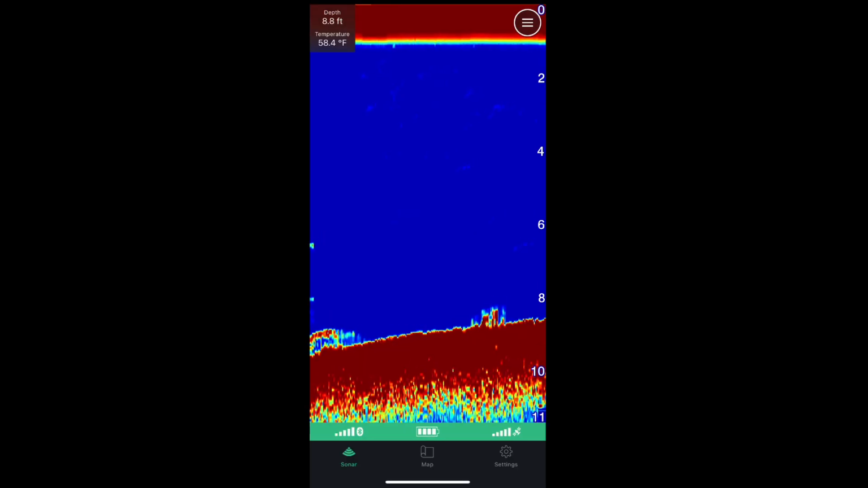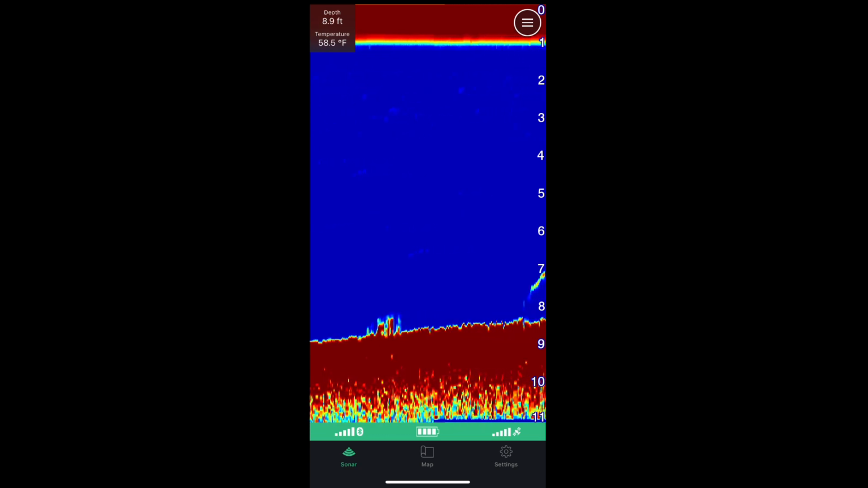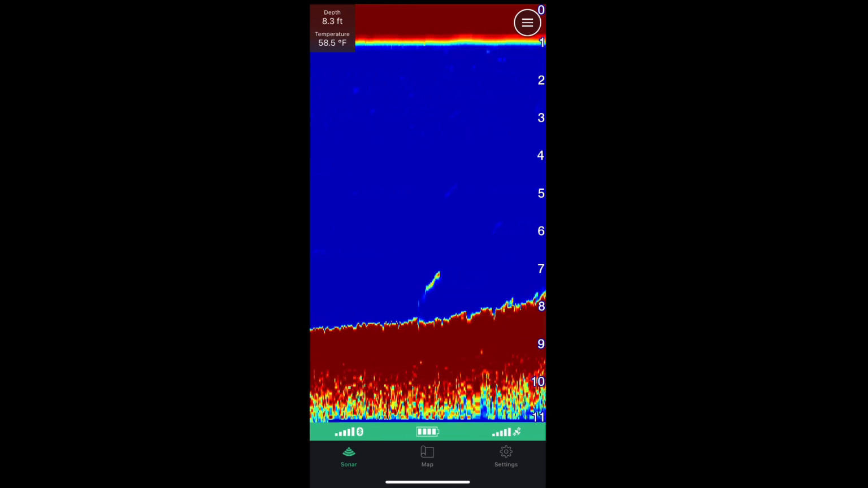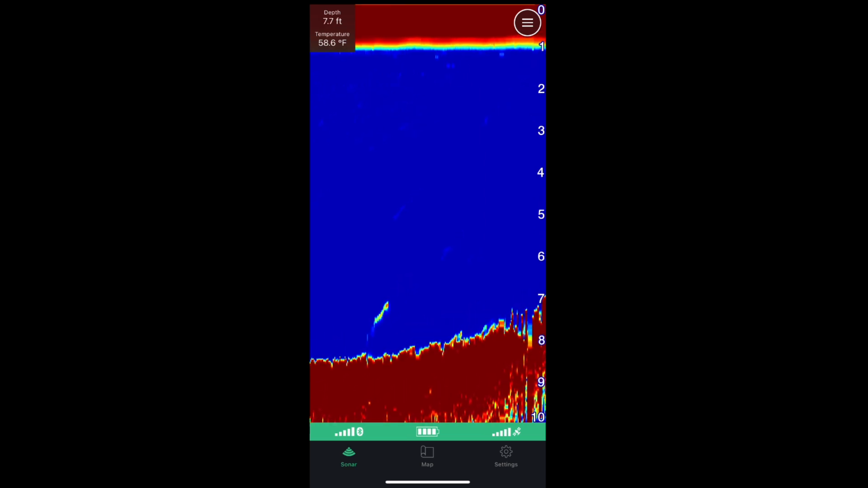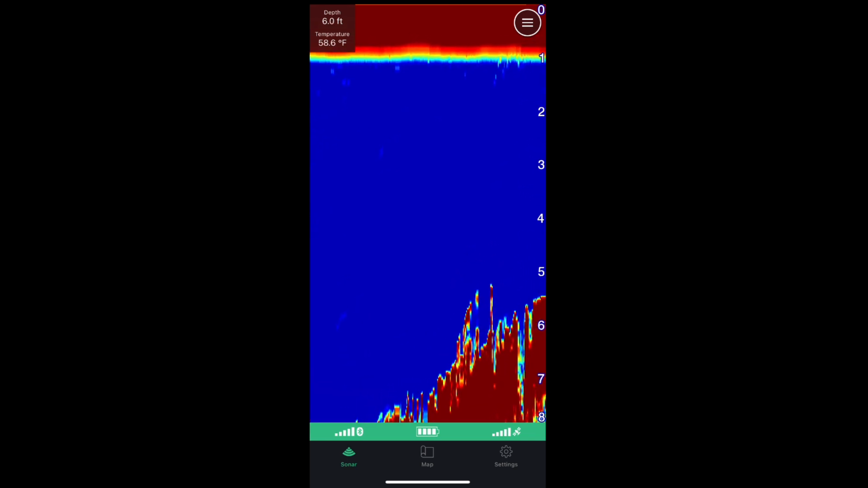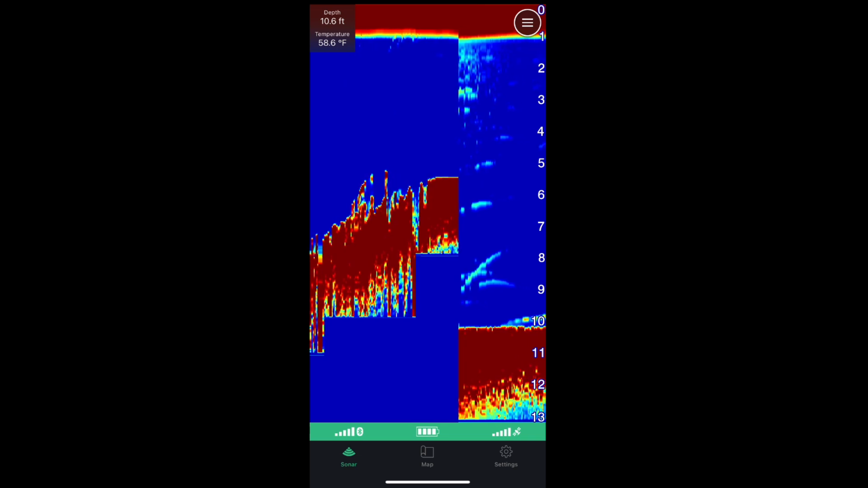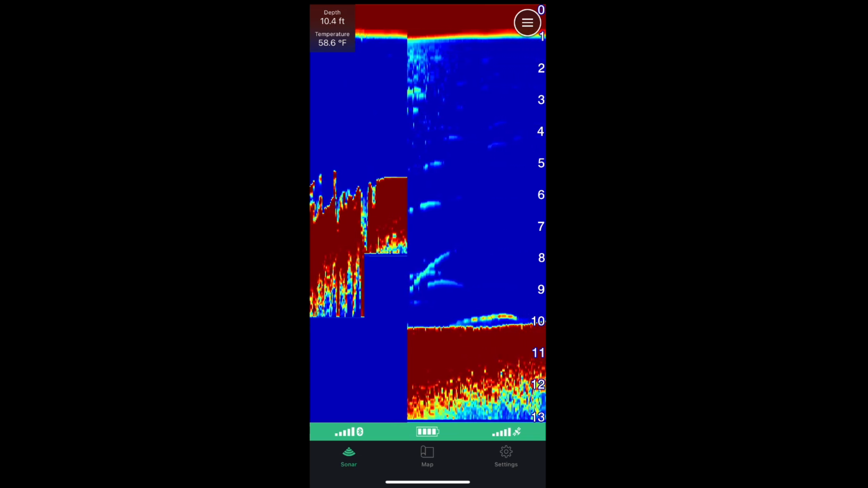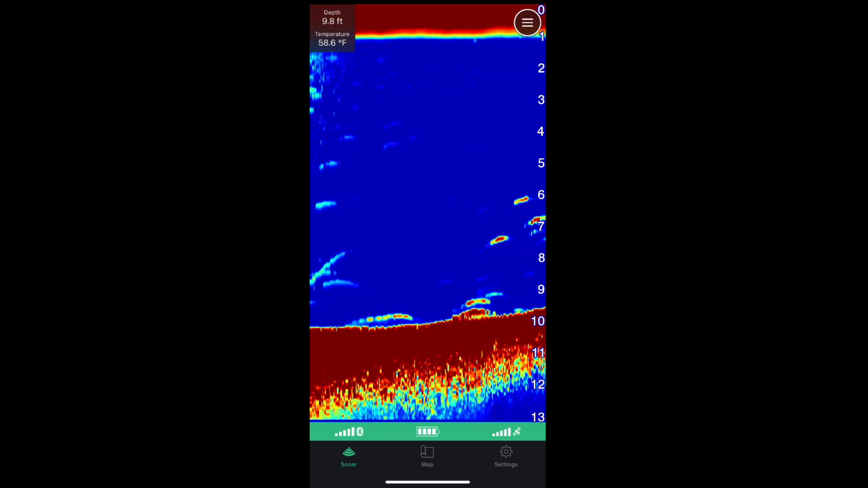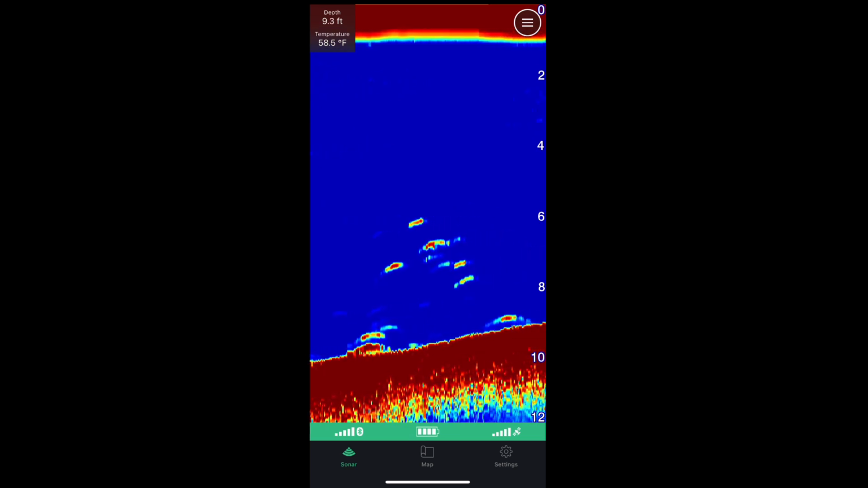So now we're going to talk about the in-app features that you can see when you're on the sonar screen. On your right-hand side, you see numbers going down the screen. That's going to be your depths. Also in the top left corner, you can see the depth, and it's going to continually update as you fish. Also below that is the temperature gauge. That'll automatically tell you what the water temperature is on the surface. And on the bottom bar, you're going to see your Bluetooth strength, your signal strength, and your battery. If the battery is fully charged, it'll get red if it gets low.